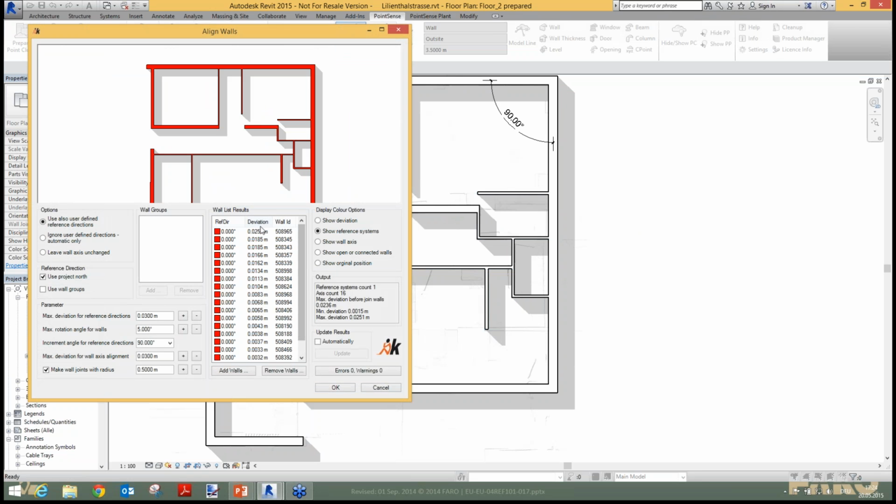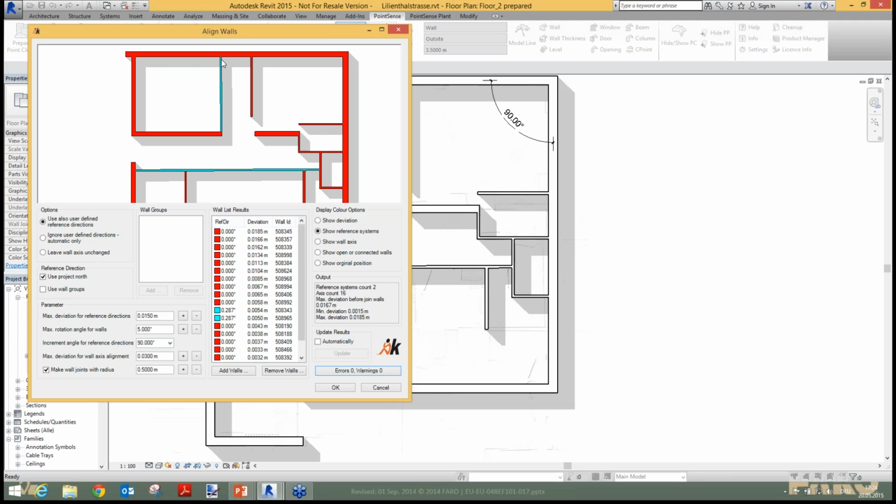You can sort by deviation. So one of these walls has a deviation of 25 millimeters to its original position. So let me change the tolerance here to only 15 millimeters and update the process. Now you can see that the system finds another reference system.